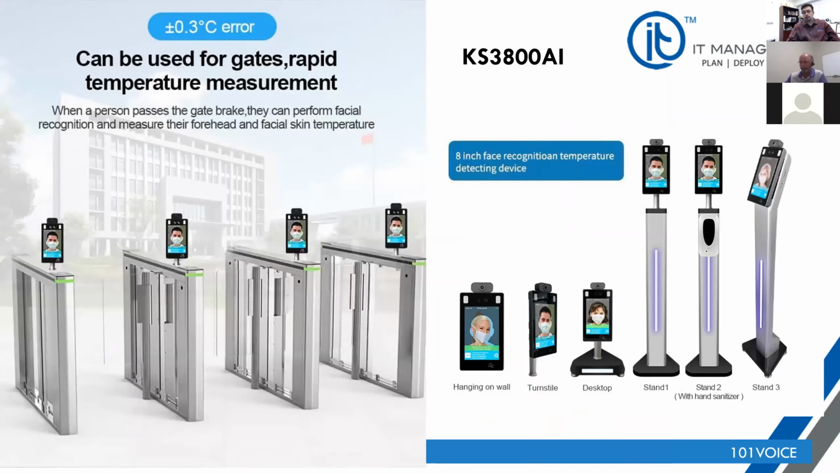What I have here in my office, which I'll show you, is the one that has the hand sanitizer. So the unit is right now on a screensaver. So I'm going to turn around so you can see a little bit of that. What it says is that it's enabled right now for temperature scanning and mask scanning. So that's basically what the settings are. We can enable both, we can disable both, and so forth.